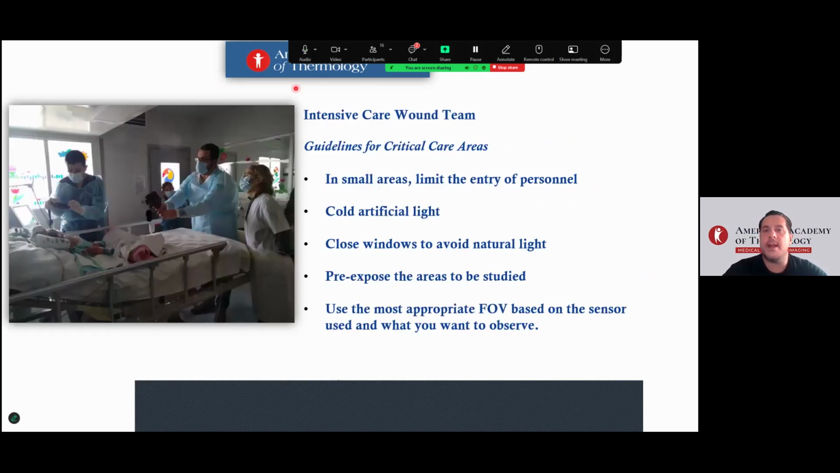From intensive care, one team, we apply guidelines for critical care areas. First, in intensive care, there are small areas limiting entry for the personnel. You need acute artificial light and need to close the windows to avoid natural light, because this affects imaging. The areas to be studied need to be pre-exposed.